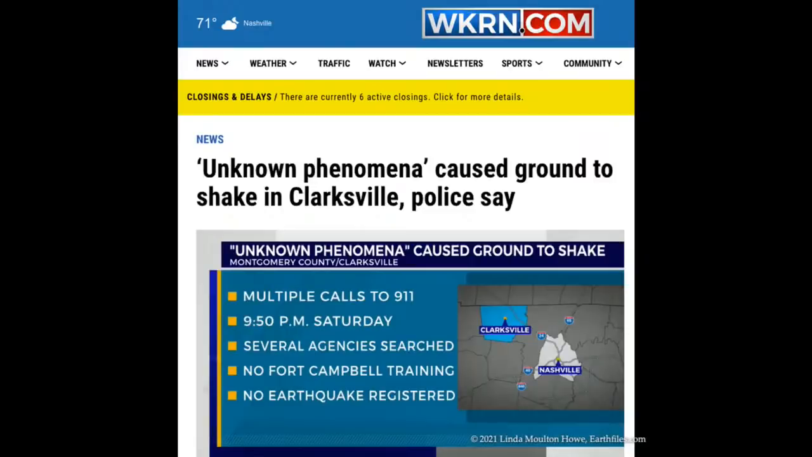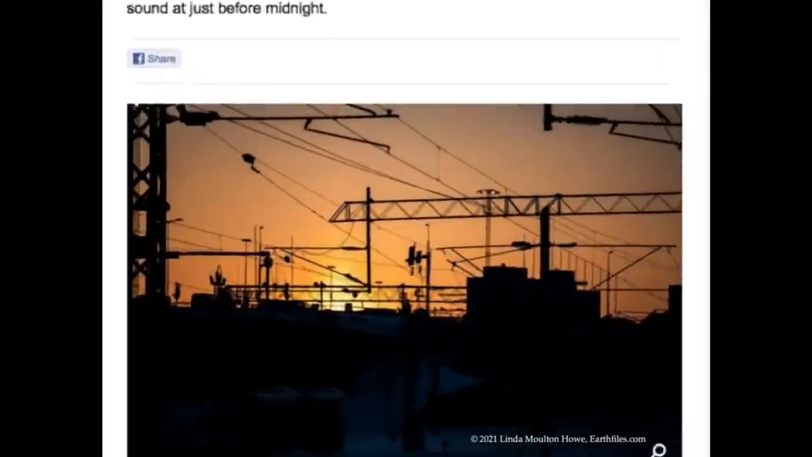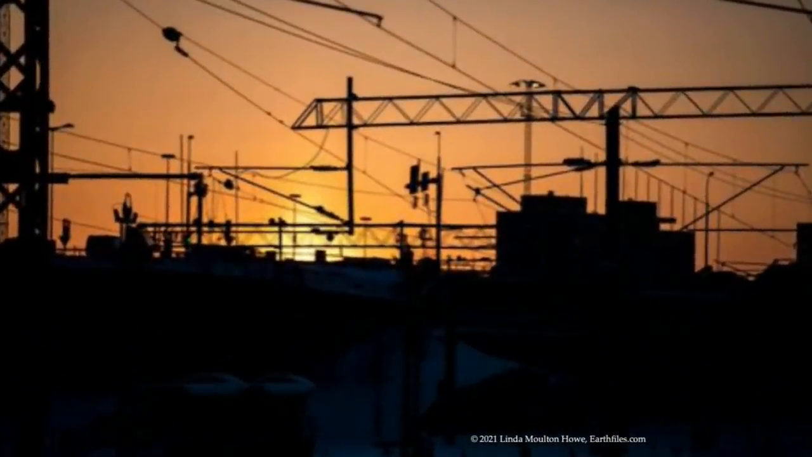And then only 3 days later, after the Earthfiles YouTube channel broadcast, on Saturday night, September 11th, 2021, about 15 minutes before midnight, the USGS News in Finland reported, quote, "A loud explosion sound was heard across many neighborhoods of Helsinki, but the source of the bang remains a mystery," close quote.